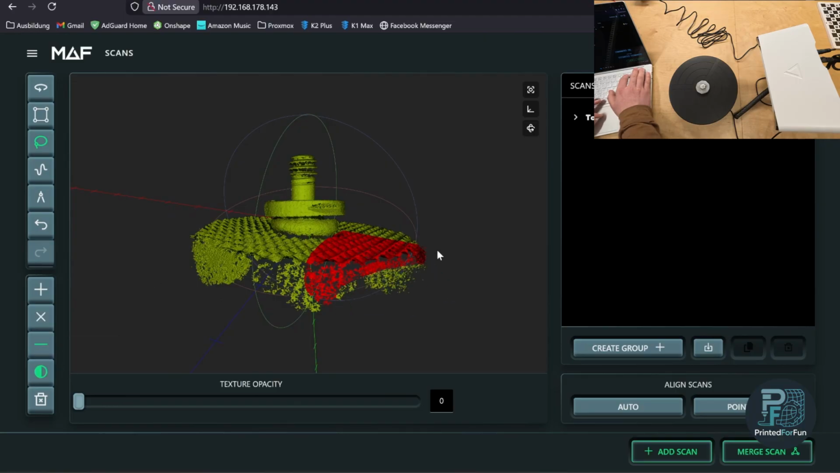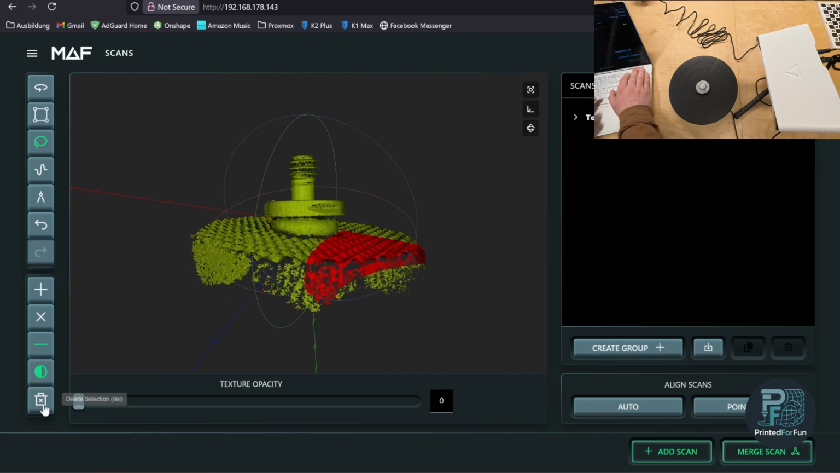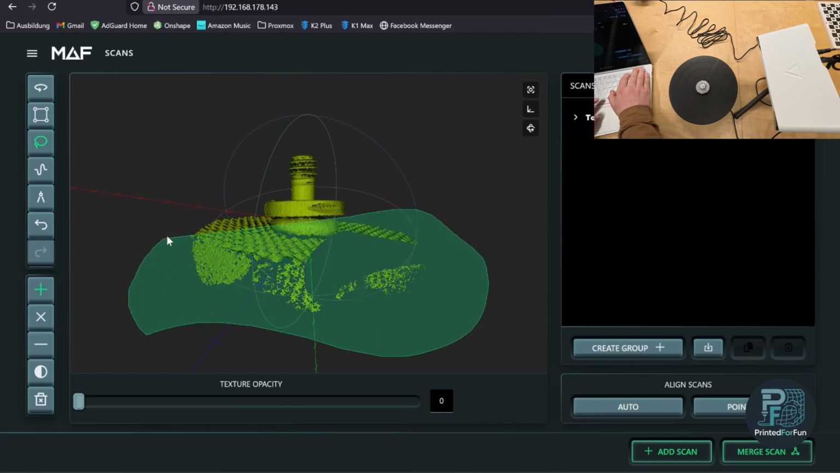Initially, I didn't pay a lot of attention to the UI, so I was a bit frustrated. But if you have a look at it or read the manual, it's actually quite easy to use. Of course, we can invert the selection, but we won't be needing it. So let's delete the first part. But I will also have to delete the other parts of this base, something like this.